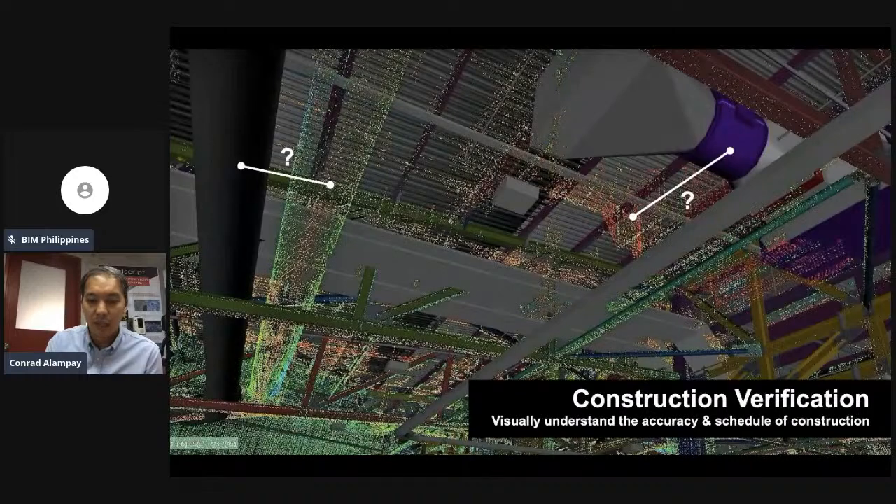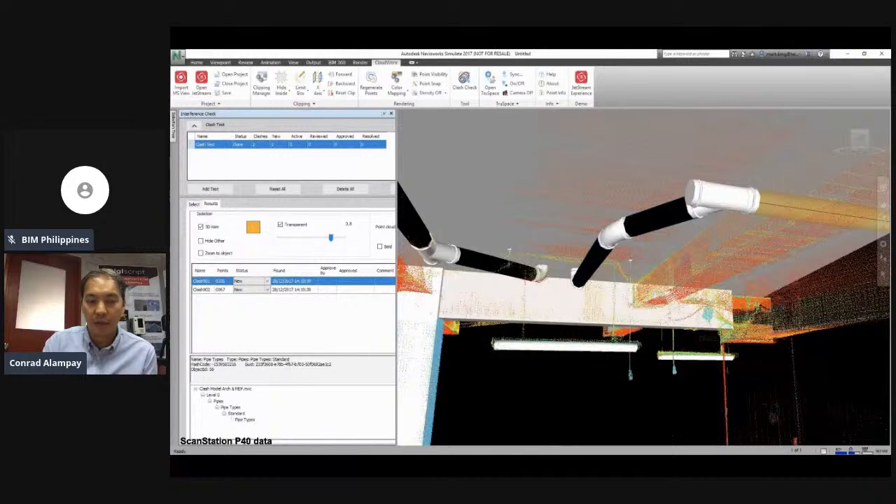Or in the duct, in the case of the duct on the right, that's maybe 1.5 meter distance. Is that acceptable within my tolerance for the project? And so those can be defined, and you can now run clash reports based on reality and your design model, right? So that's what this image in Navisworks is showing.